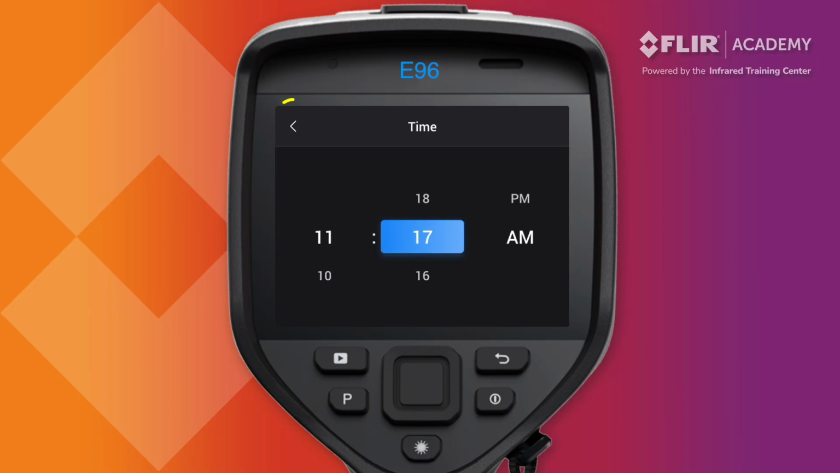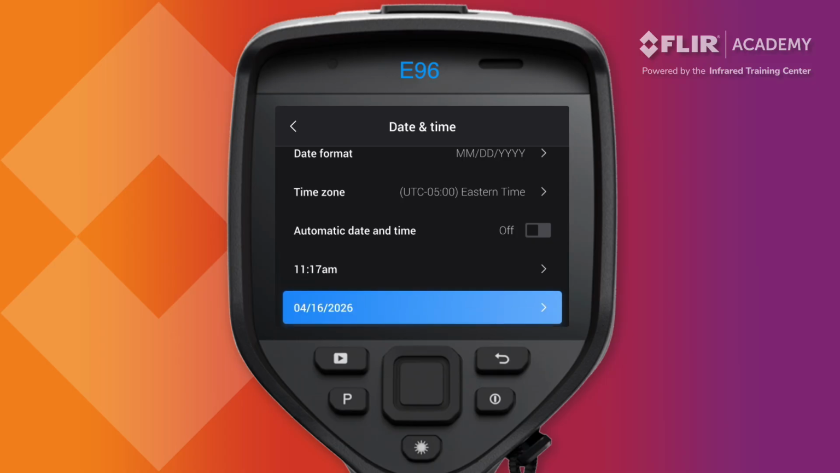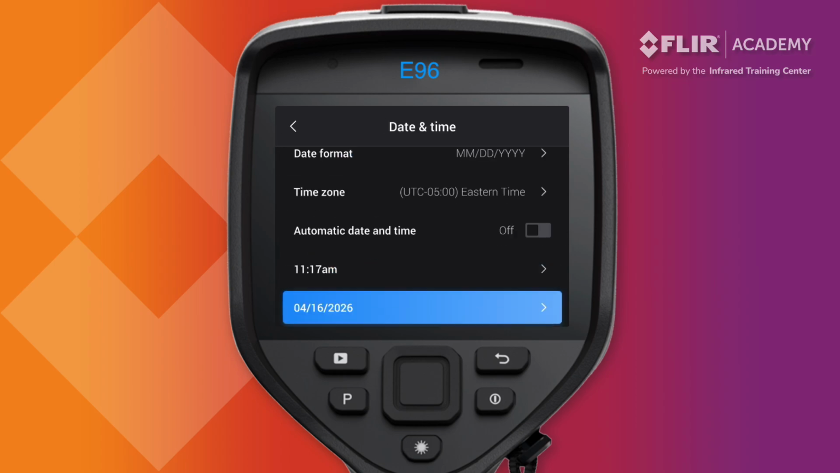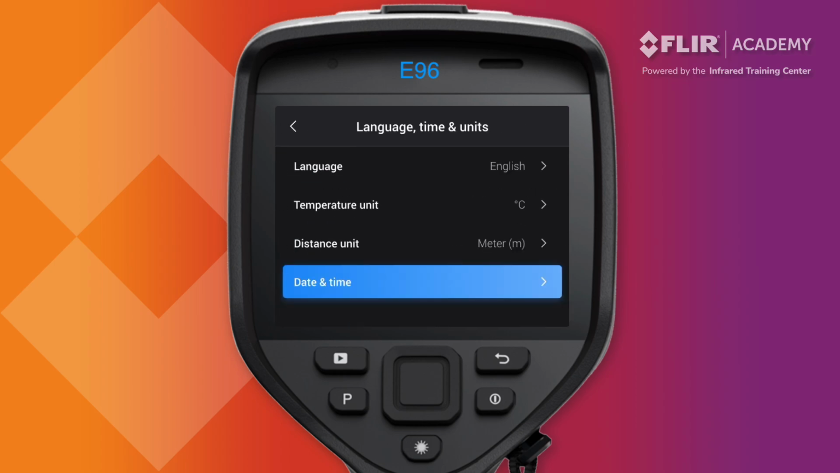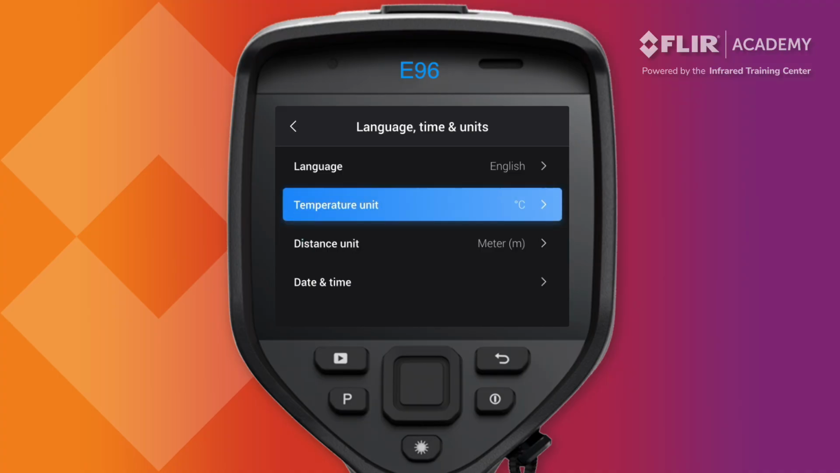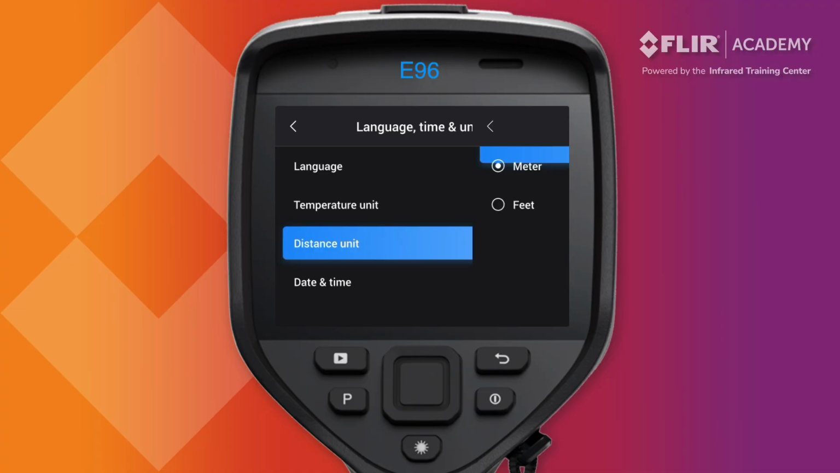Once the fields have been set, tap the back arrow on the display to return to the Date and Time submenu. Repeat this process to set the correct date. Once complete, press the back arrow once again to return to the Date and Time menu and once more to return to the Language, Time, and Units submenu. Here you can change the units from Fahrenheit to Celsius or the distance values from feet to meters.